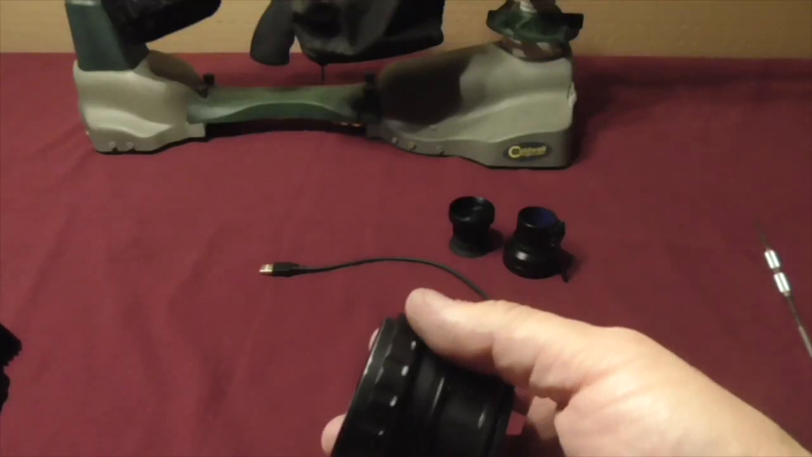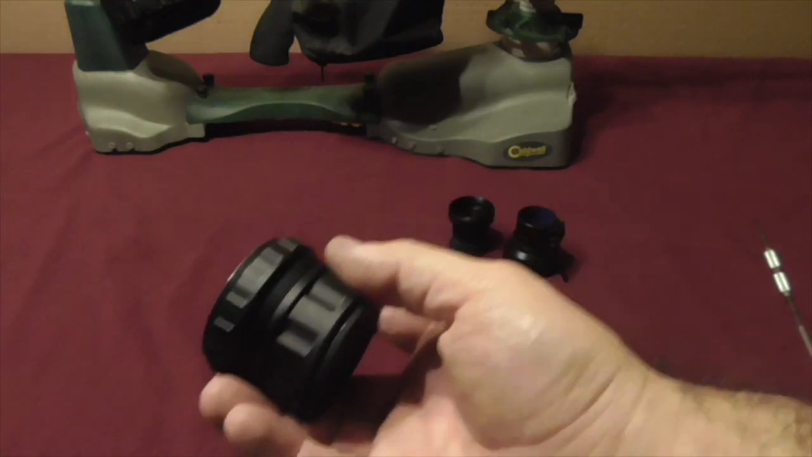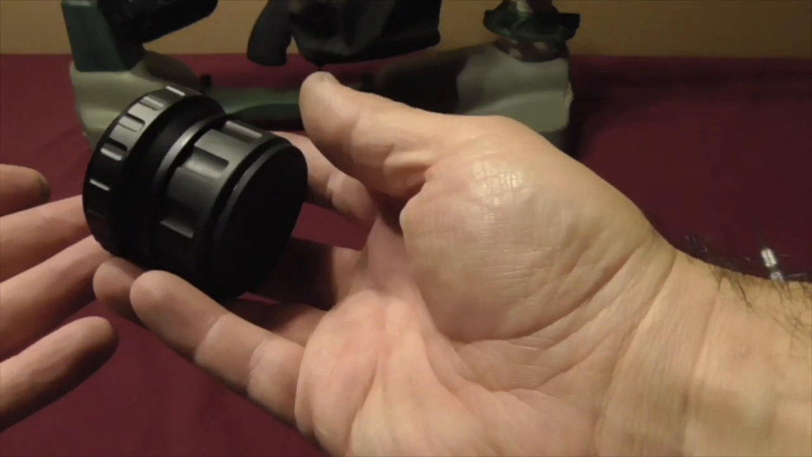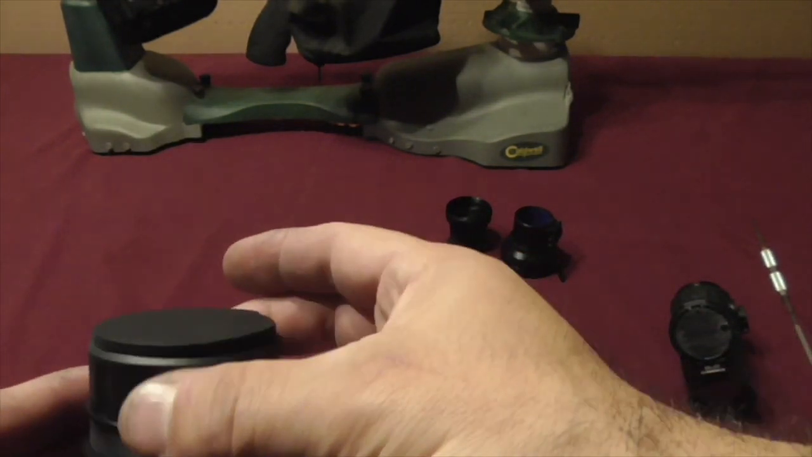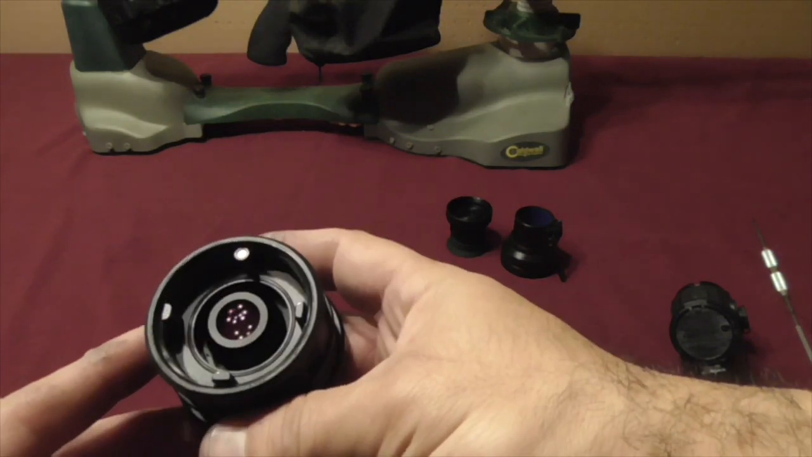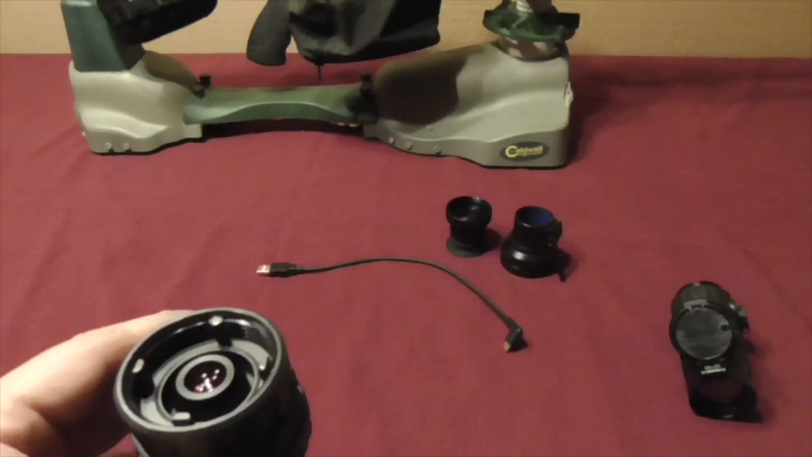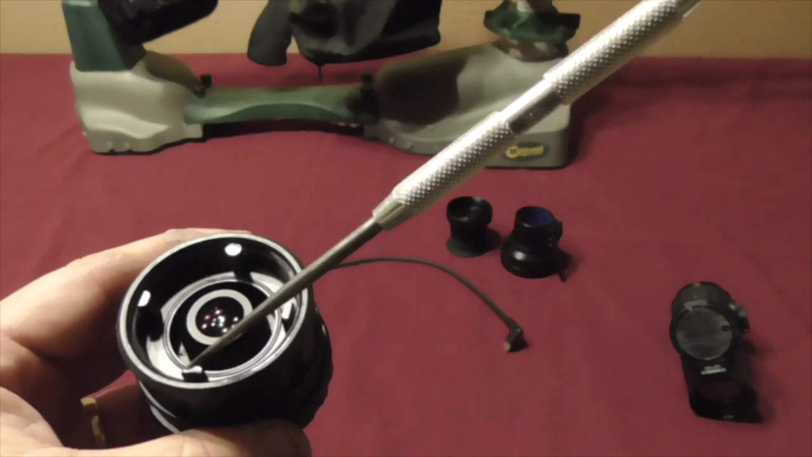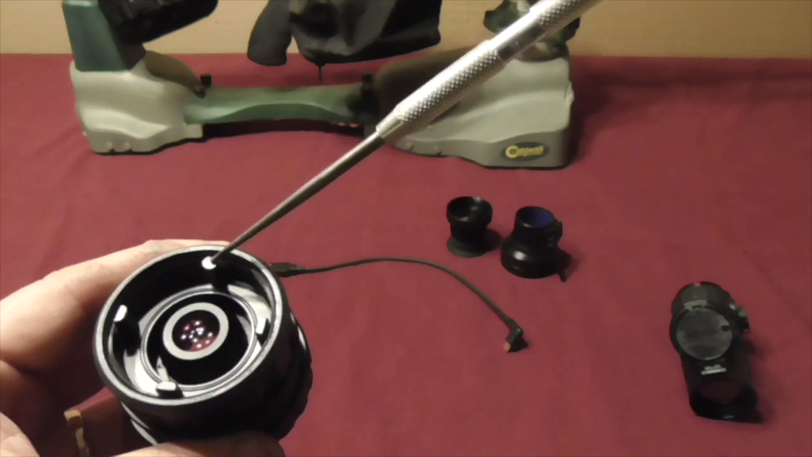So let's talk about the clip-on mode first. So what I have in my hand here would be the detachable clip-on connector piece. Alright, so it's going to be threaded. It's going to be keyed and threaded. So when I mean keyed, you have some half circular points here, and then a full circular point here with a magnet inset.